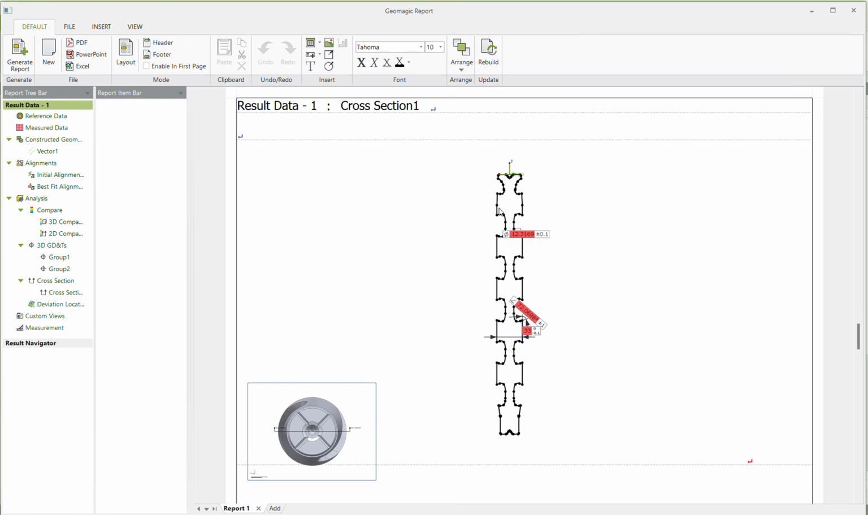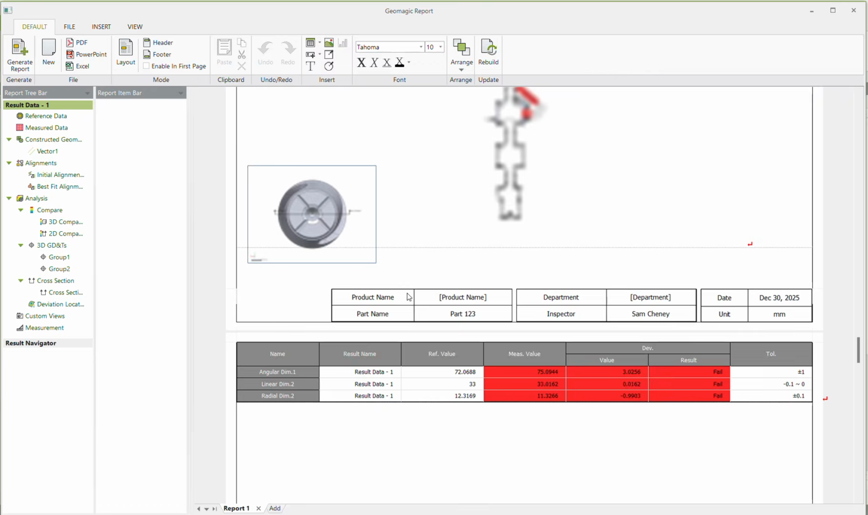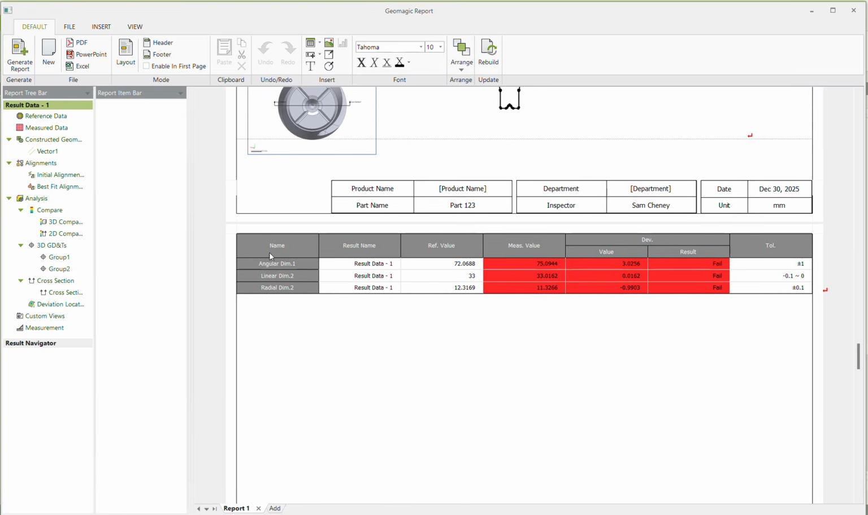It doesn't show you the deviation from the scan to the CAD. It just gives you black and dashed lines. And then with that, you can take dimensions like I showed you earlier. So that's the difference between 2D compare and 2D cross-section and 2D result.